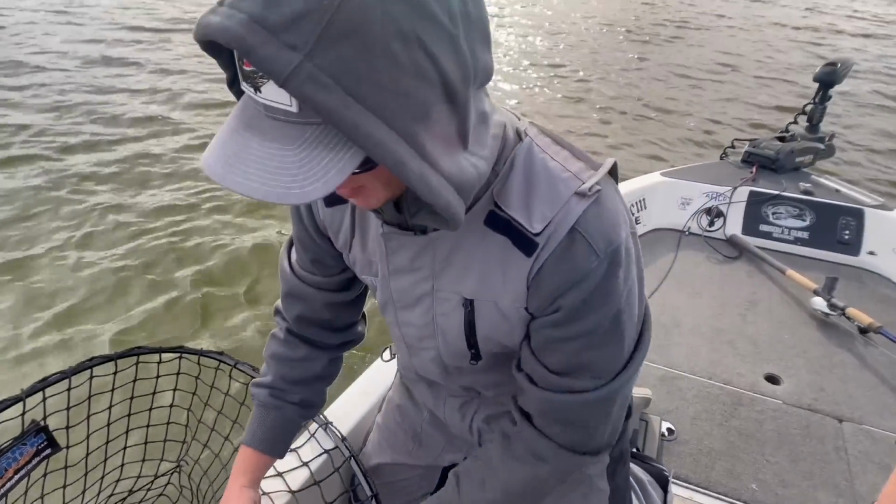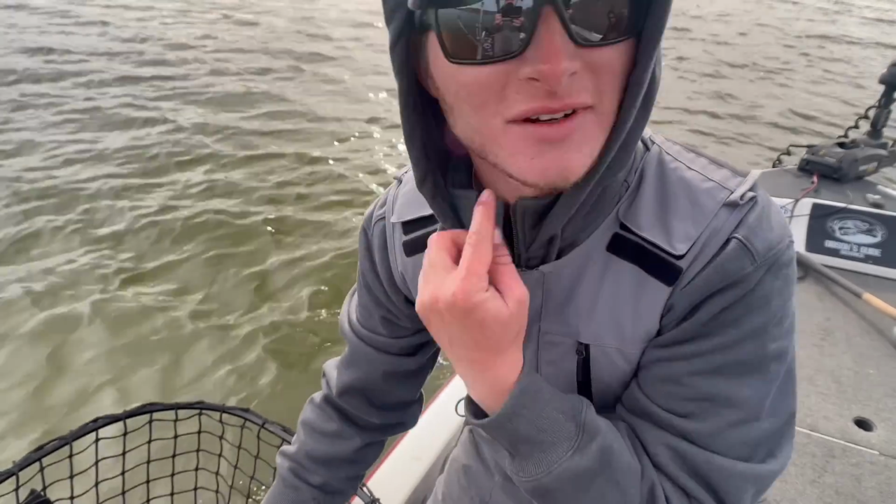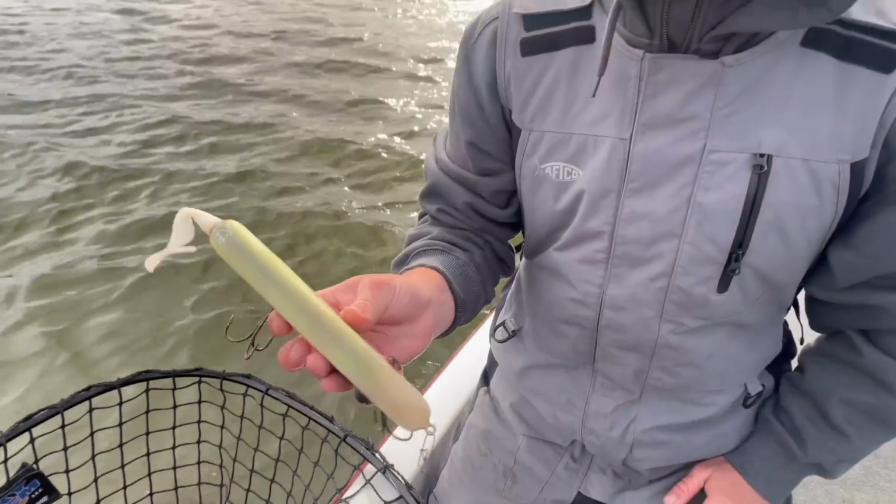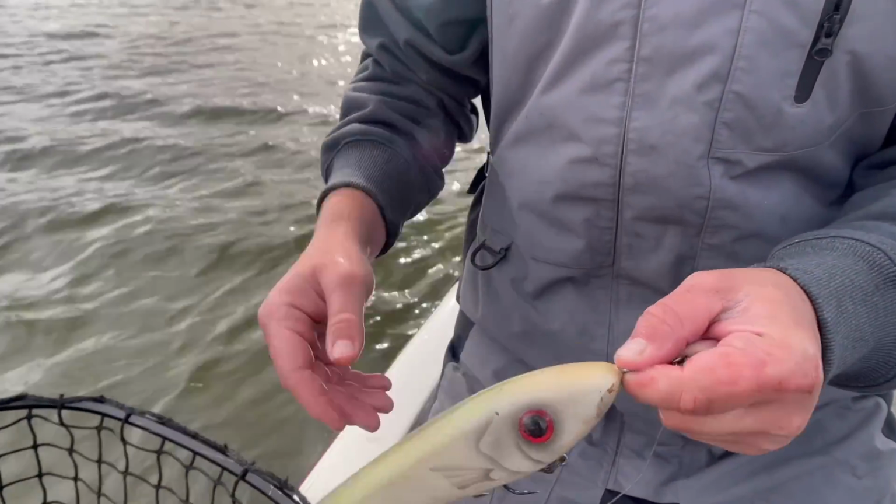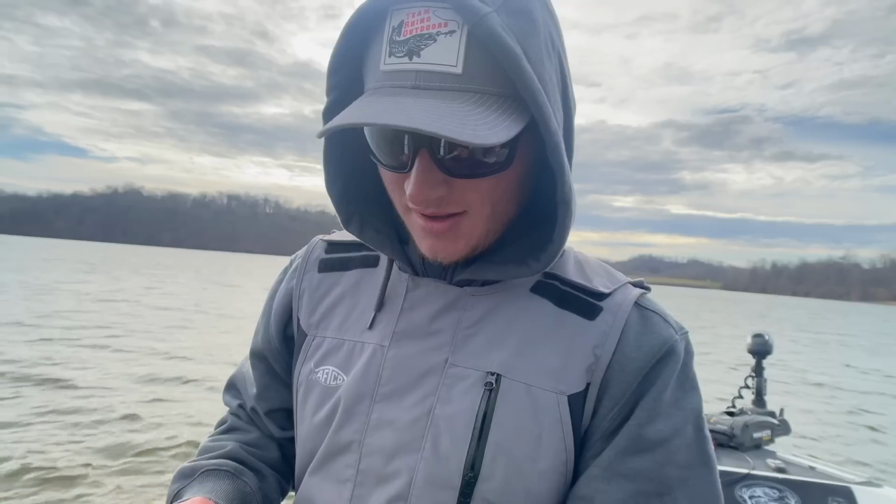Sweet. Man, she had that thing absolutely T-boned. Hook was right there in the back corner. Awesome job on the rig boss there. 9-inch rig boss. Just kind of letting it sink just a couple seconds and just popping it nice and easy, and it felt bonk. Set the hook and got her.